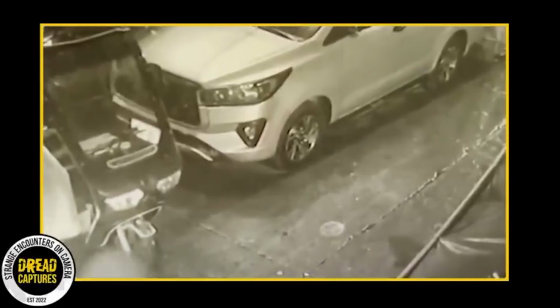This video, originally uploaded by a TikTok user, has been generating quite a buzz online and has left viewers feeling a bit uneasy. It features a strange occurrence that was captured by a home security camera at the user's cousin's house. The camera, positioned to monitor the alleyway next to the house, caught something unusual that has stirred up a lot of speculation and intrigue.